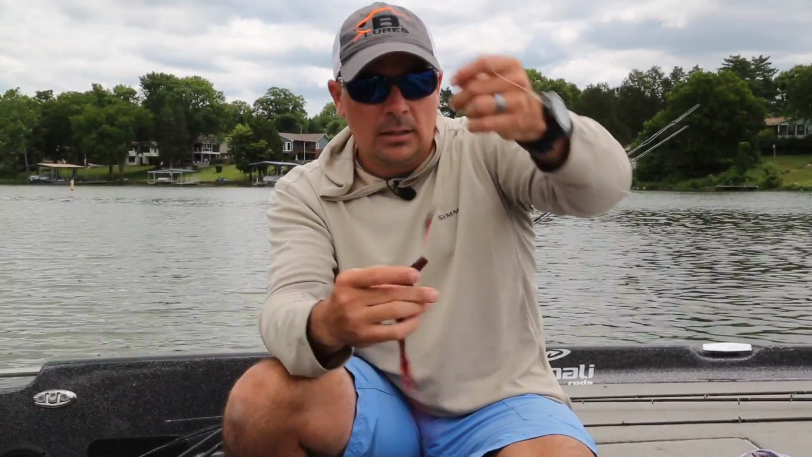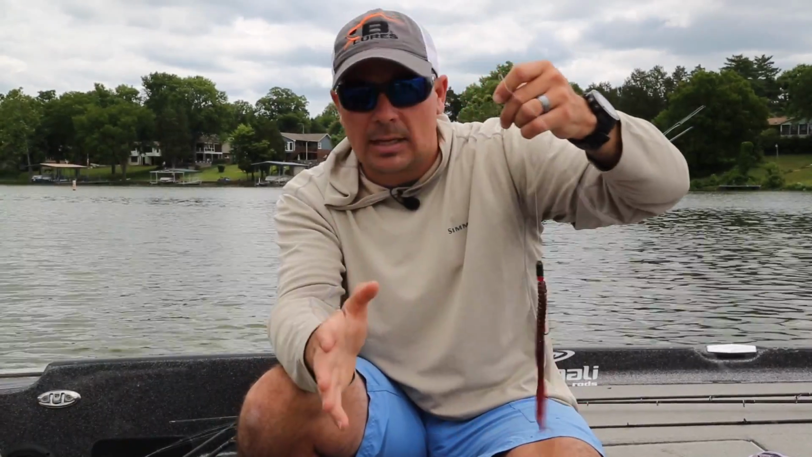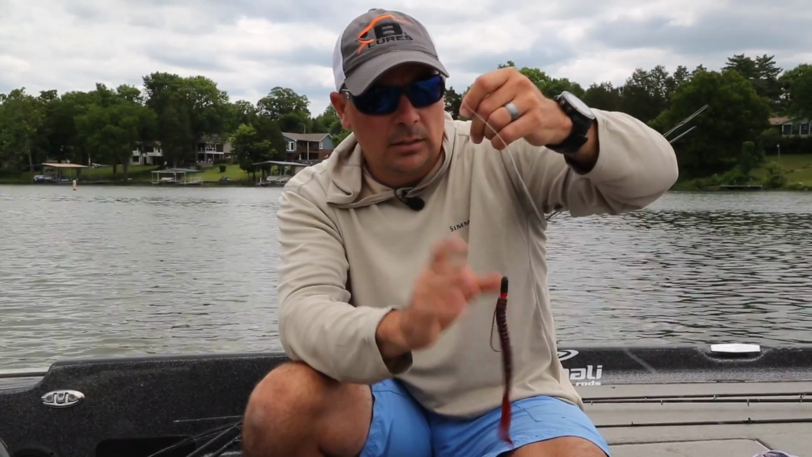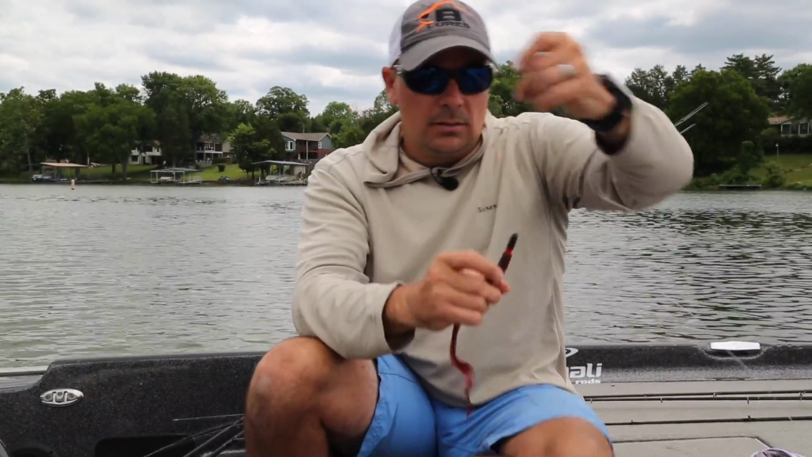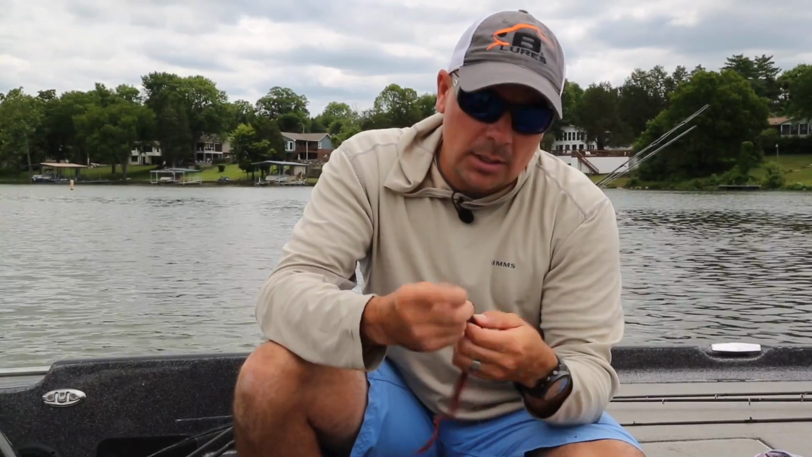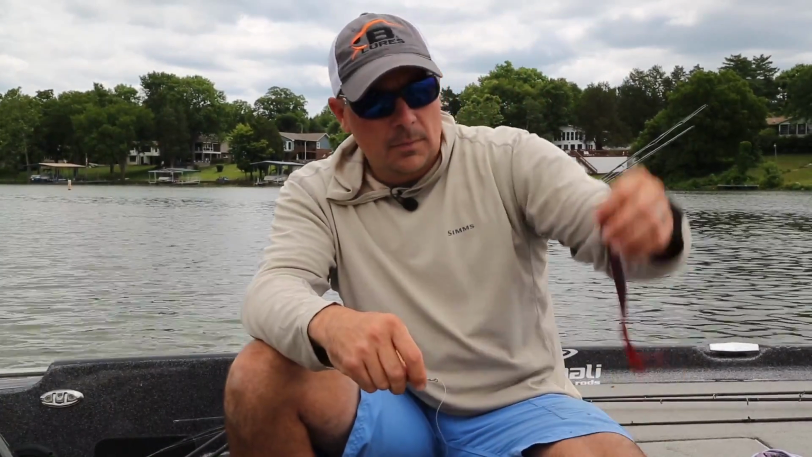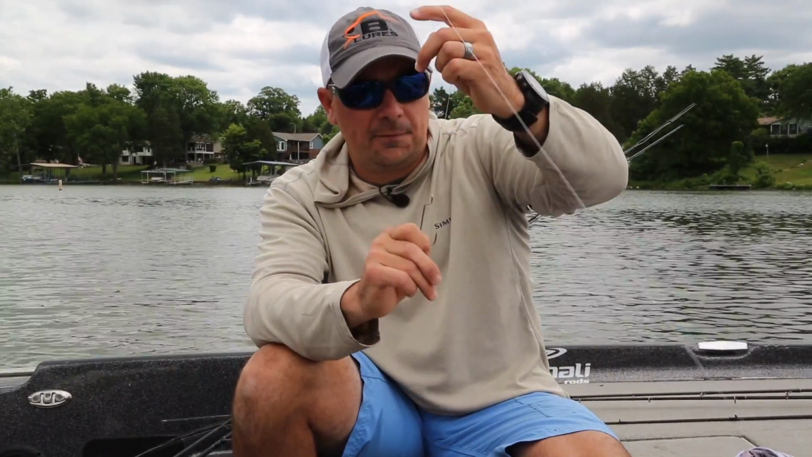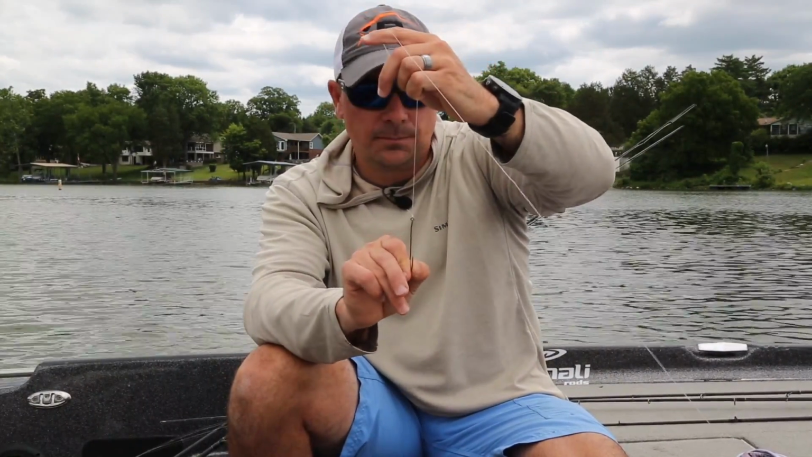I've got this rig Texas style, obviously you can Carolina rig it. There's a bunch of different ways that you can rig it. This is probably the most simple and effective right as those bass get out on the ledges. Your hook is key. When we're throwing a great big bait like this, we want a bigger hook. So this is a 5/0 offset hook.